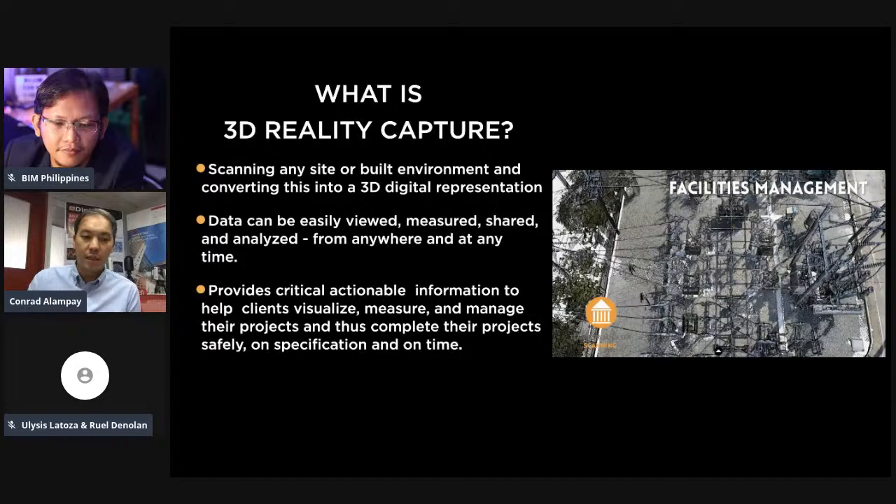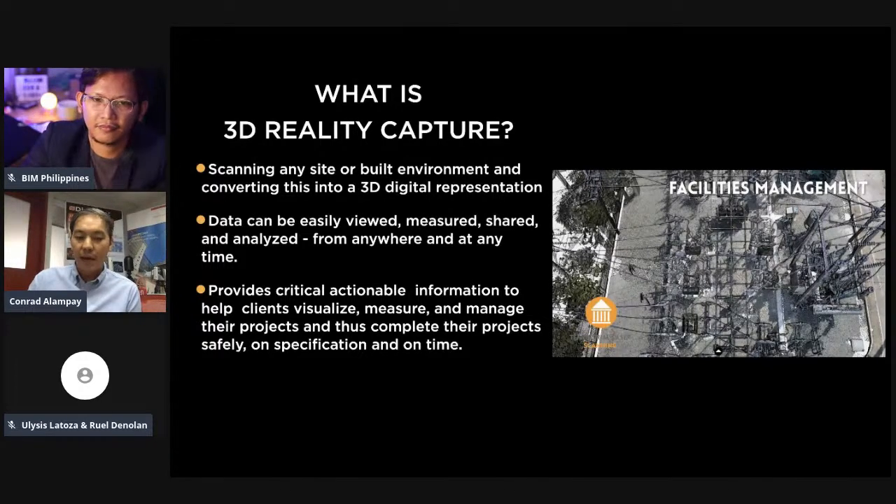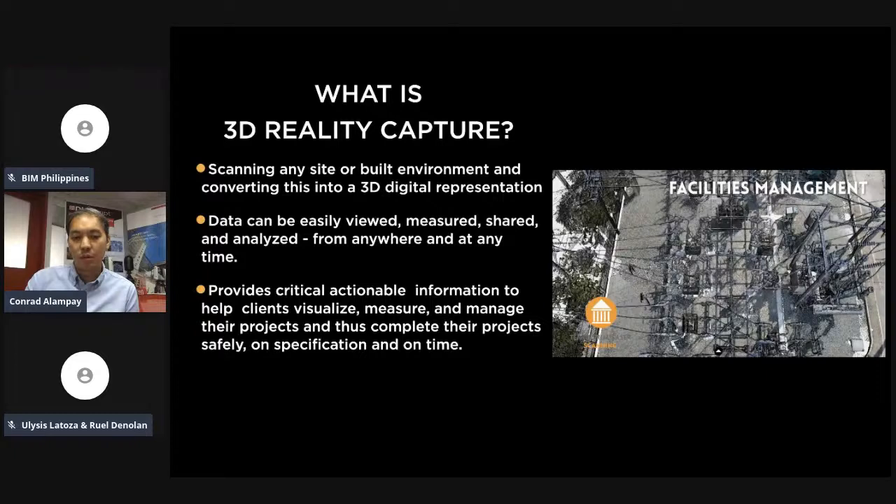So what we're saying, the value here is providing actionable information to help our clients visualize, measure, and manage their projects on time, safely, and as specified, which means whatever is designed in the office is implemented on site within time and budget. And that's what we believe the reality capture's role is for the industry.